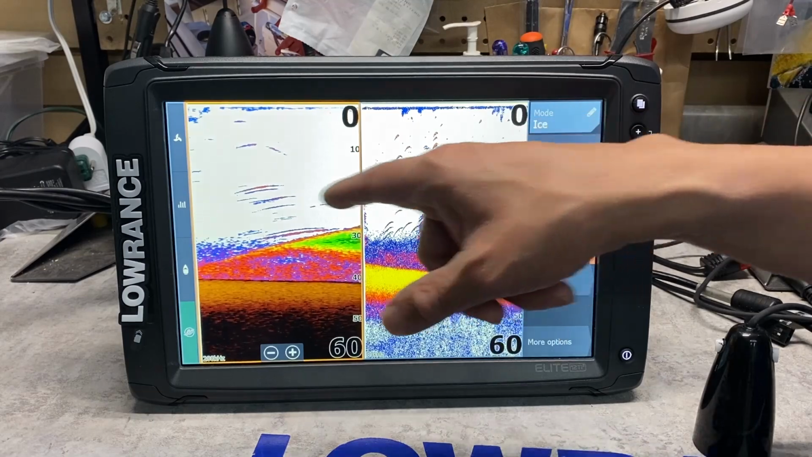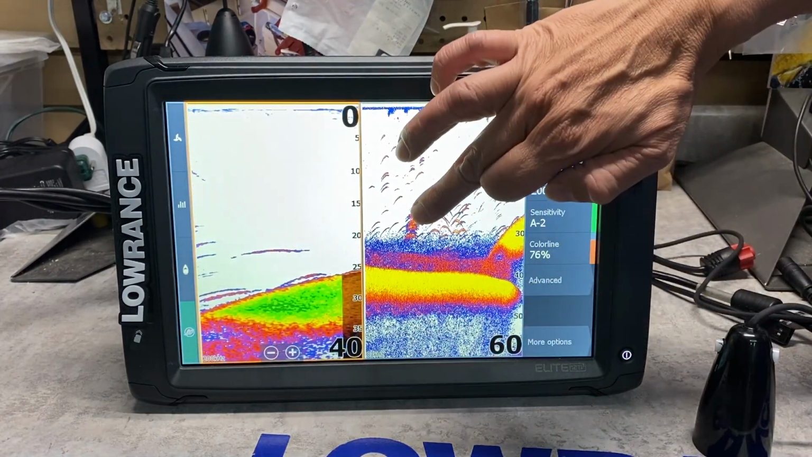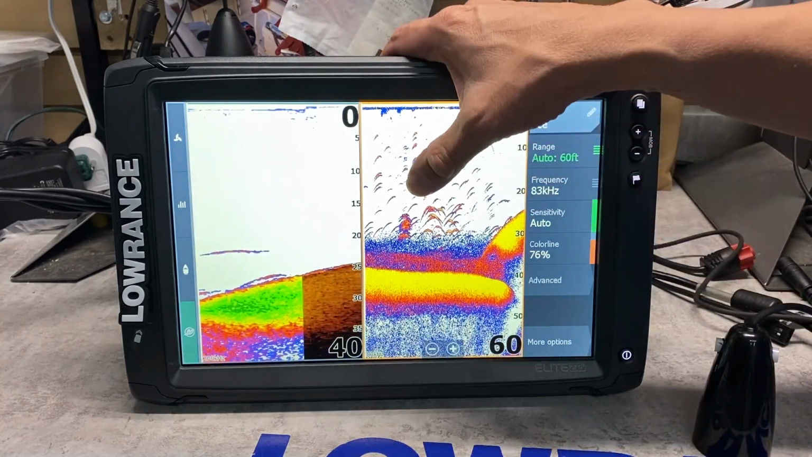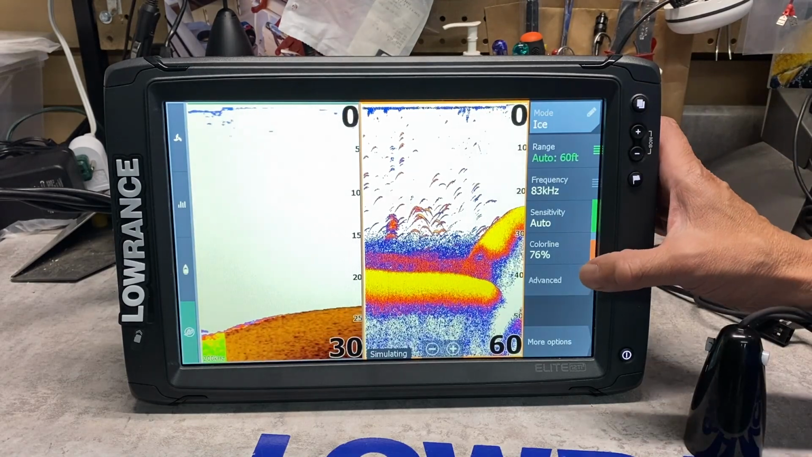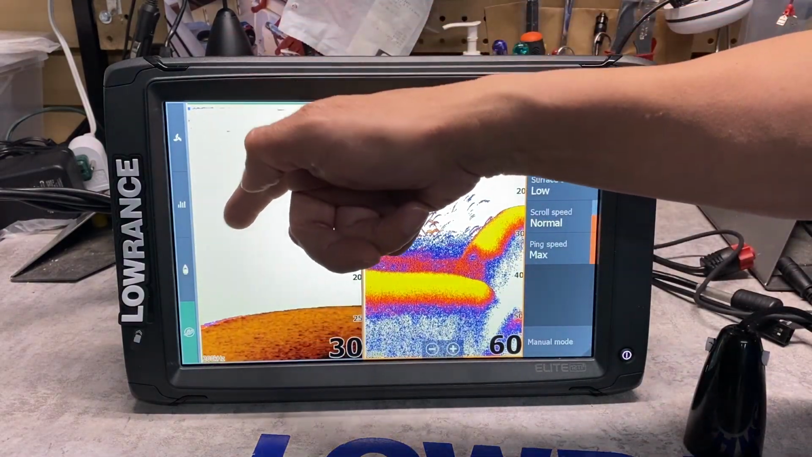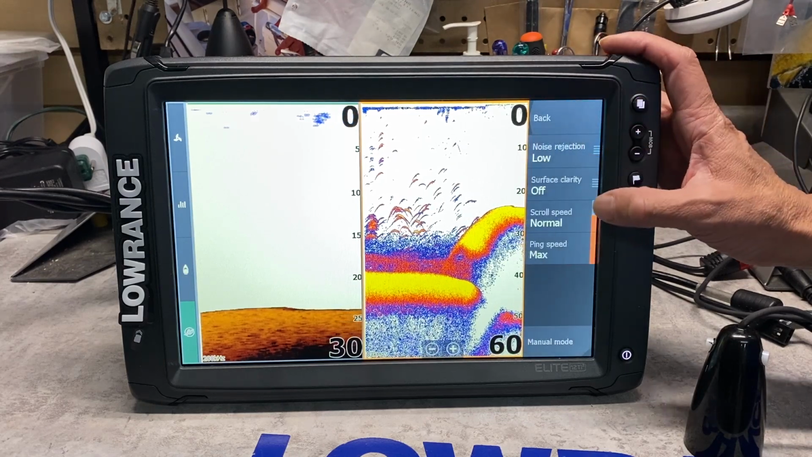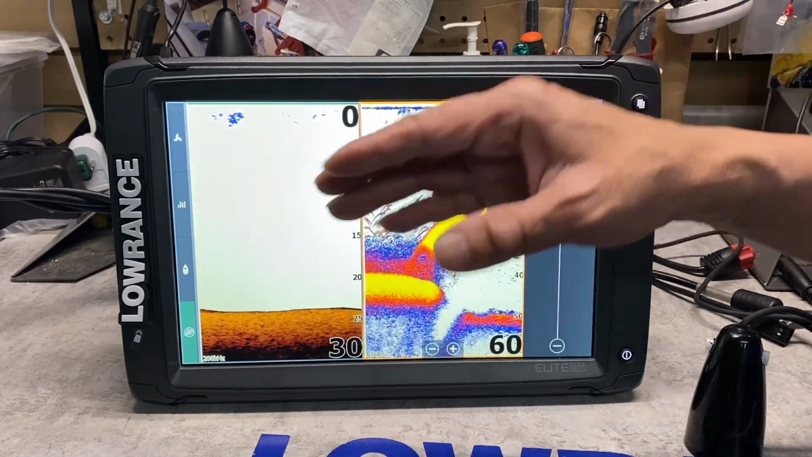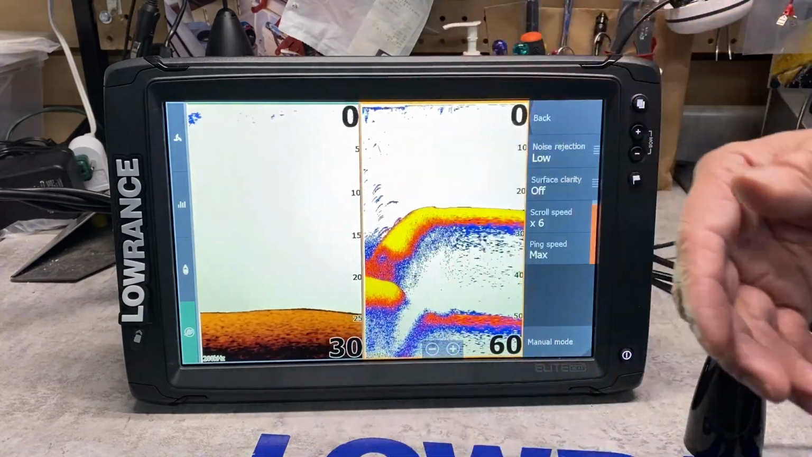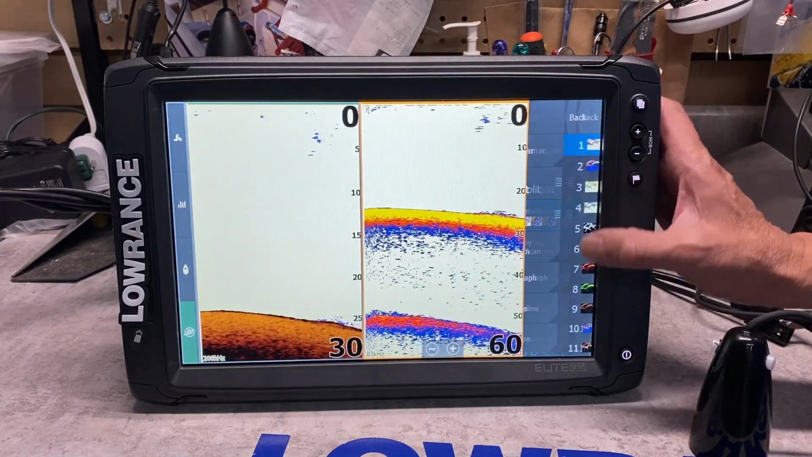When I'm on Lake Simcoe, I always run 200 kilohertz and 83 kilohertz. So I touch the right side of the screen. I've got an orange square on the right side of the screen. I have to fine tune the right side of the screen because we already programmed the left side. Surface clarity is off. Scroll speed is up 6 times, so it scrolls across a lot faster with a faster refresh rate. Go to more options, go to color number 13.